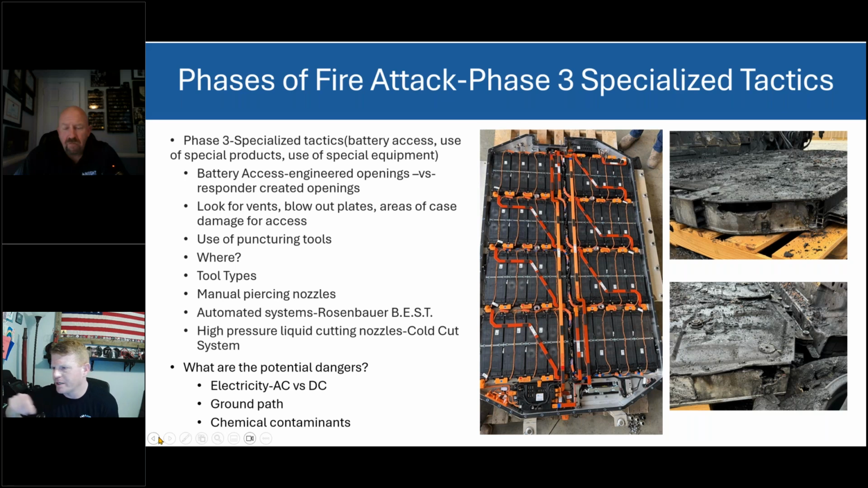Look at the top picture, there are dark areas. The battery case opened itself because of the fire, and then we were able to put water there. But there are other ways. Why in some areas are they piercing battery cases and other areas not? Manual piercing nozzles: is there a risk of shock?